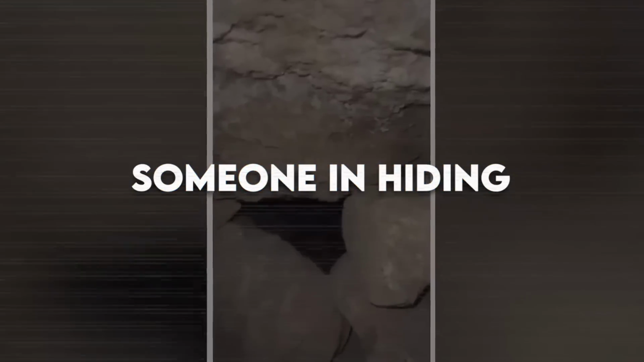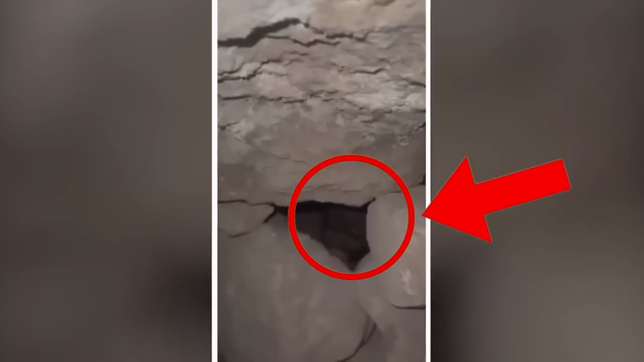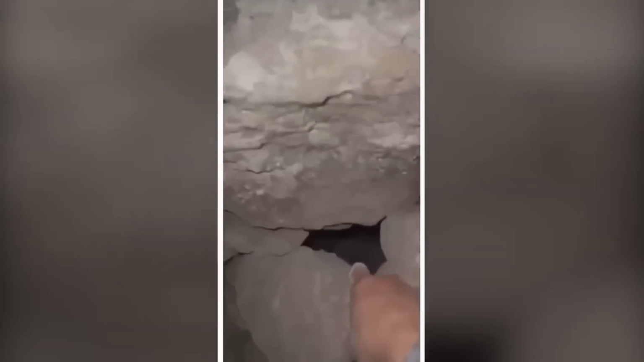Someone in hiding. While two workers were busy doing their usual work in a cave, they started hearing strange noises, which happened to be coming from somewhere inside. So they thought they should check by removing some rocks. And when they did, this is what they captured. A weird creature was sitting in the cave. That's when they decided to leave the site and never work there. I mean, I'd have done the same thing if I were there.